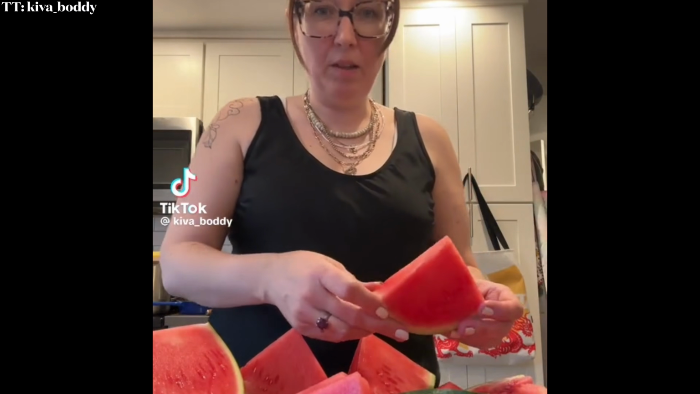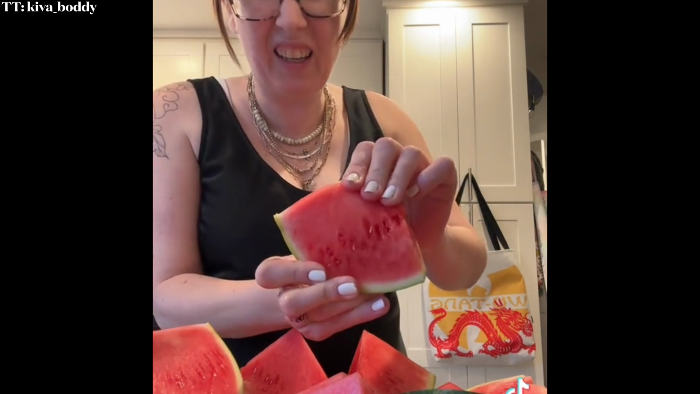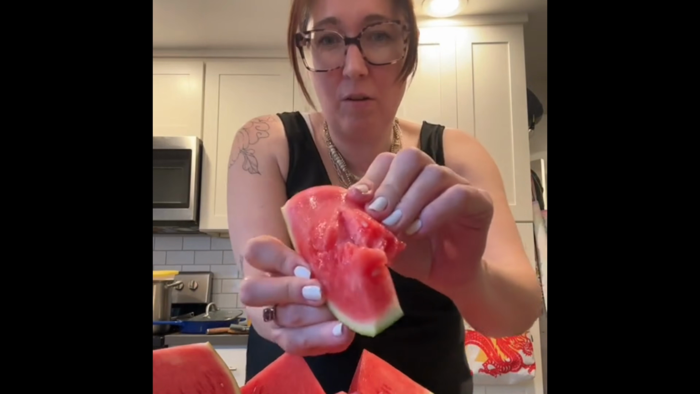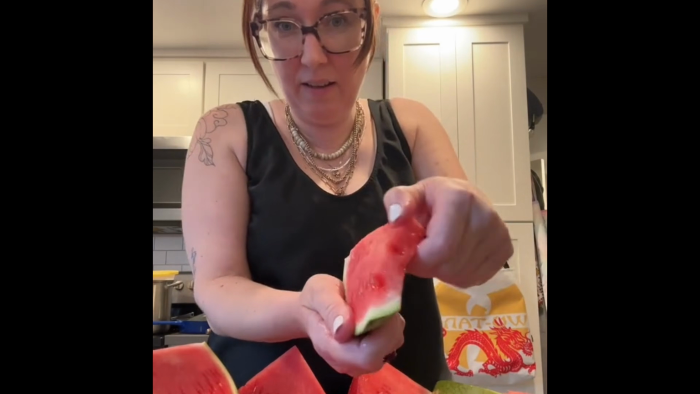So I cut watermelon for my kids. I got a rubbery watermelon. The texture is so weird. Like, you gotta bend it so far before it will break.